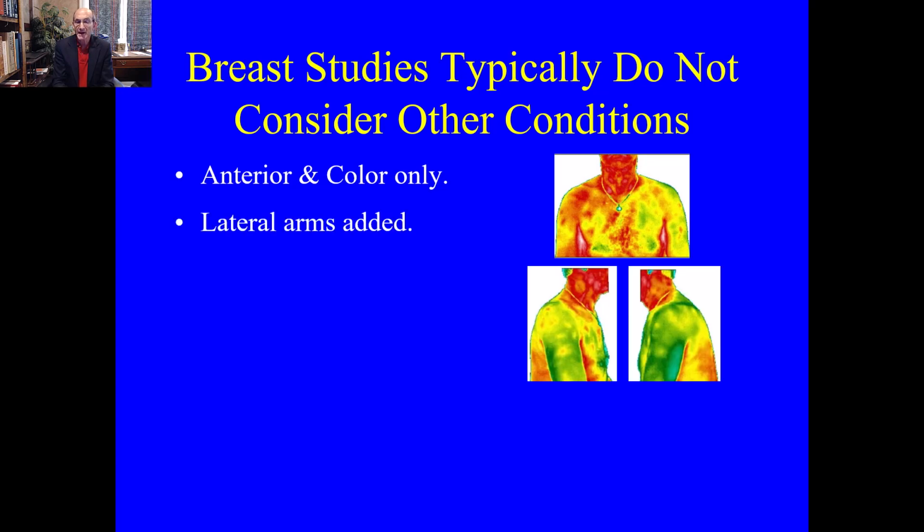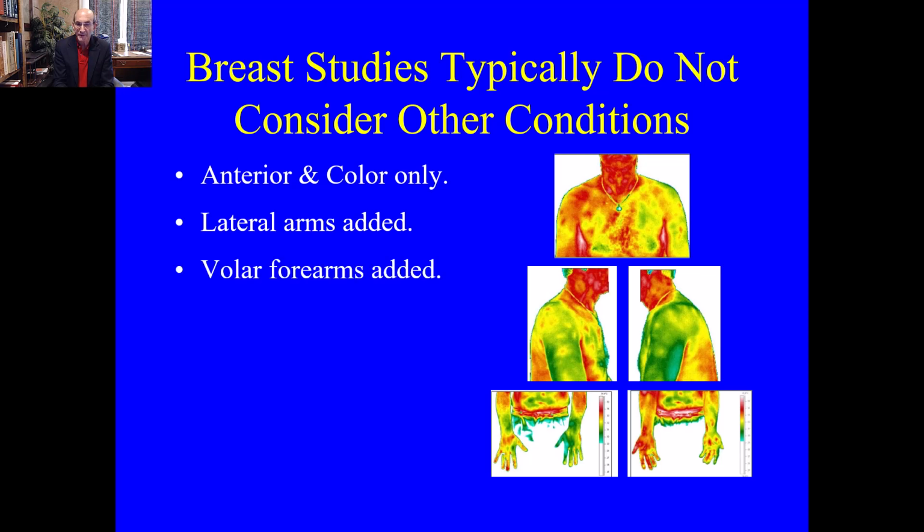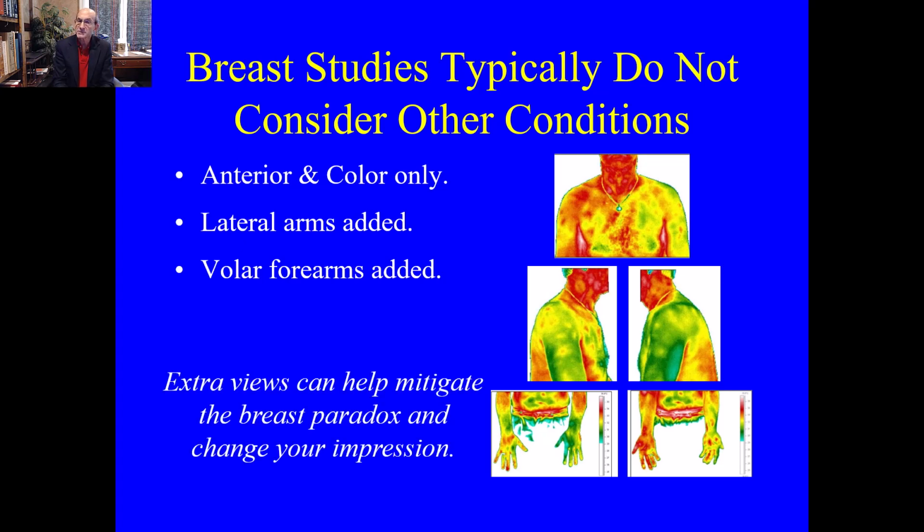But if you were to add into that image the lateral arms, you'll see that the arms themselves actually are not the same temperature. In fact, they're quite a bit cooler on that left side. And if you add the volar aspect of the arms and the dorsal aspect of the arms, you'll see that the entire arm is cool on the left side. So extra views can help mitigate the breast paradox and change your impression.